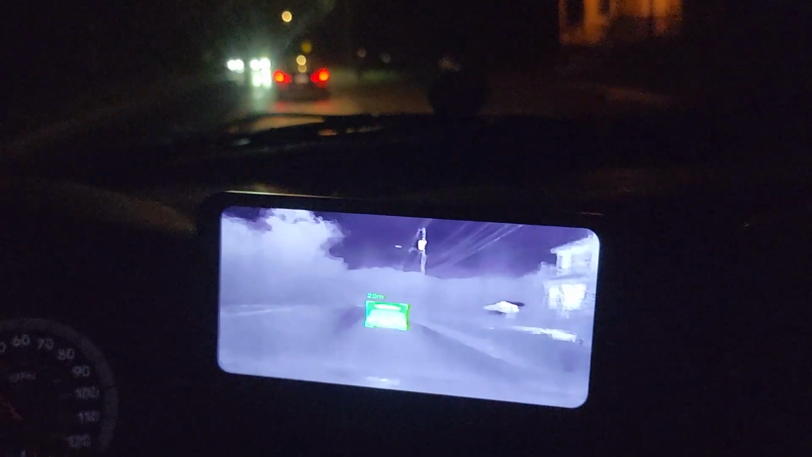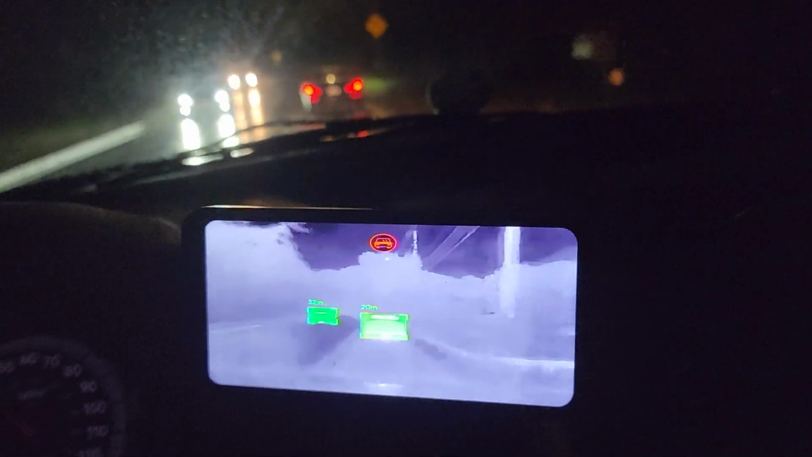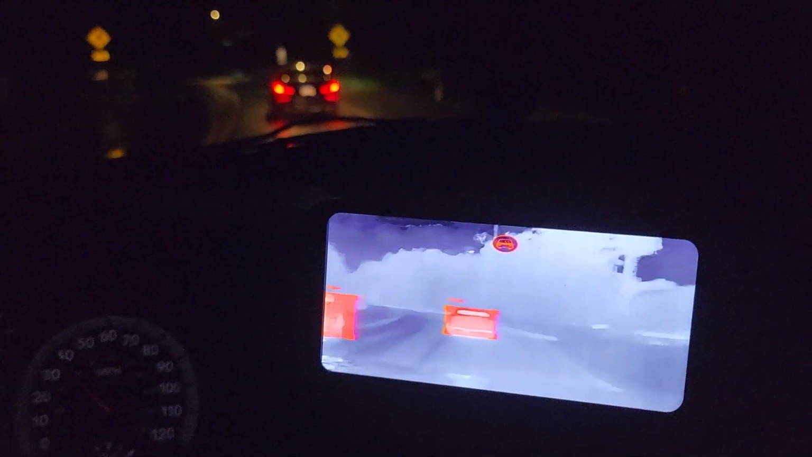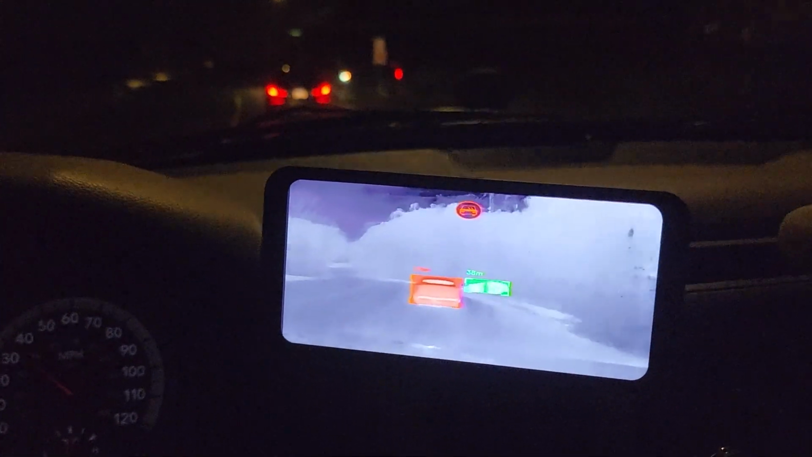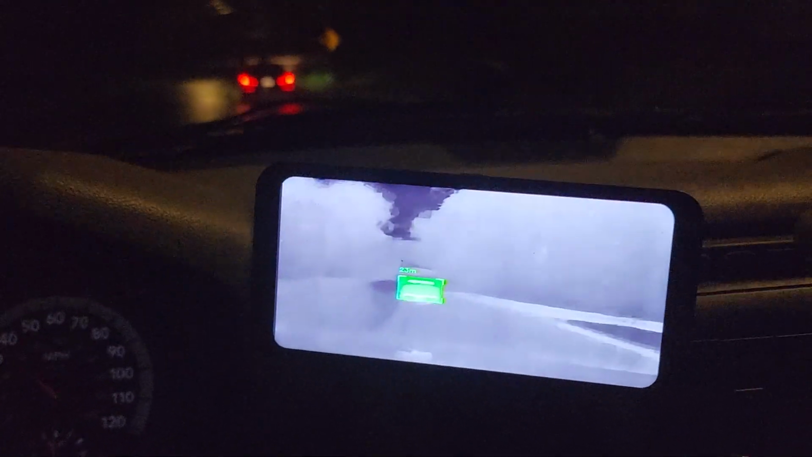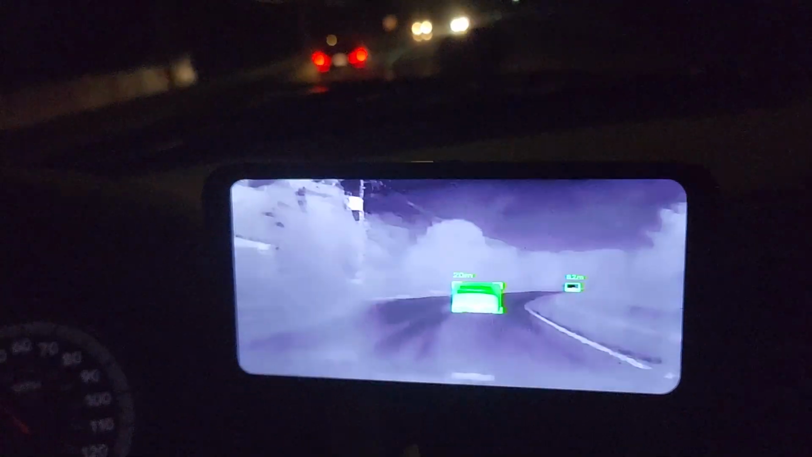So the fact that this is sort of cutting edge right now and is the first of its kind really does lead me to believe that there's going to be a lot to come for a system like this and the types of information that will be available. But so far, fairly straightforward, incredibly cool, very useful, and I think this is something that has a huge amount of potential as time goes on.